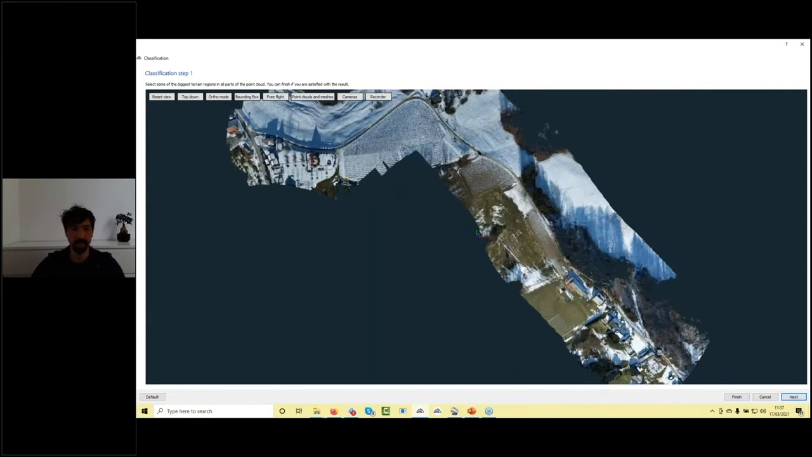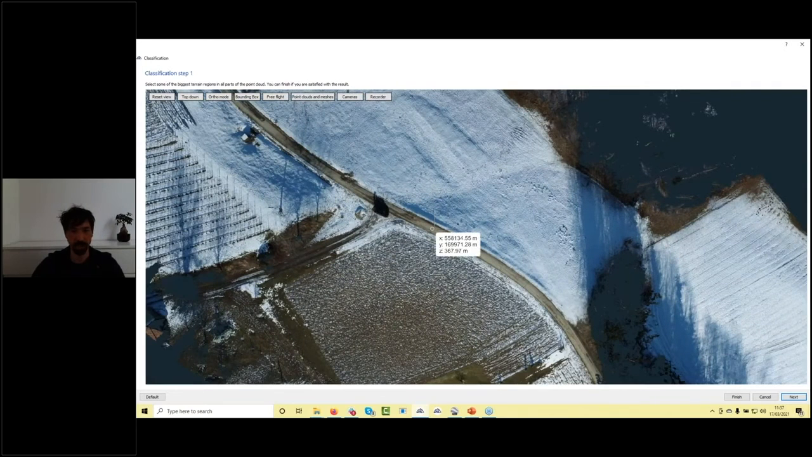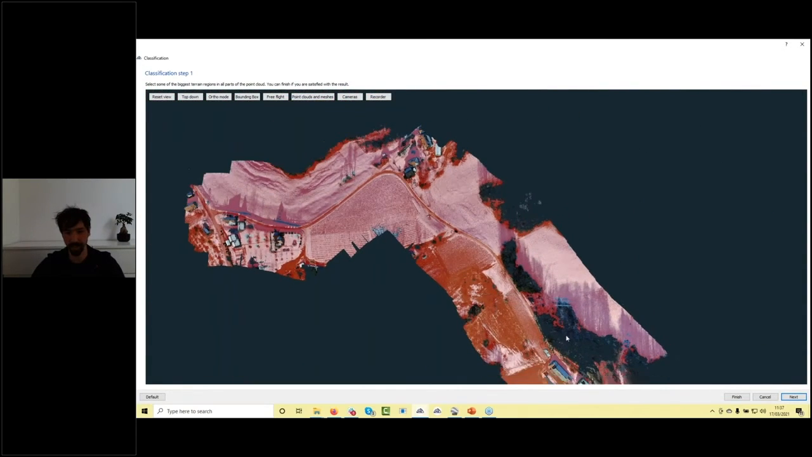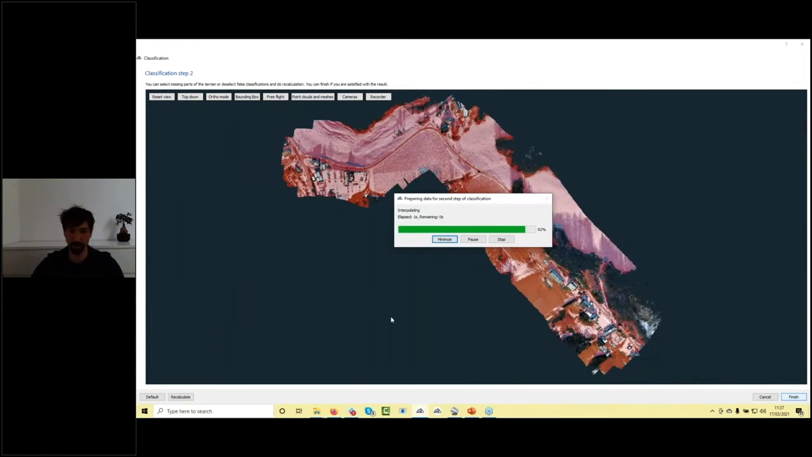Now what I need to do, I need to select one terrain point. So I will just select one in the middle of the road. Then I'm just helping the software to define the terrain out of it. And we can see most of the other points are automatically detected. With the next, I do additionally the classification improvements.